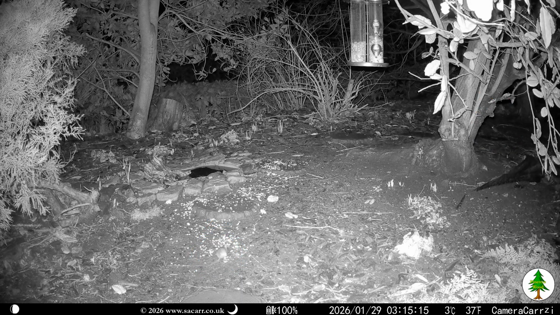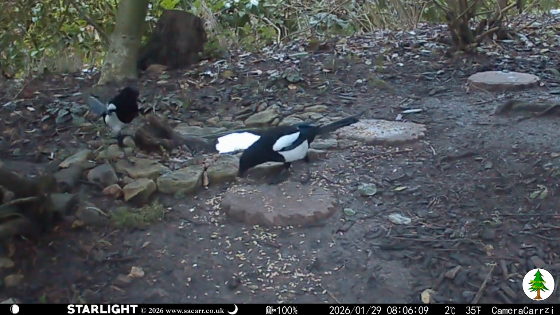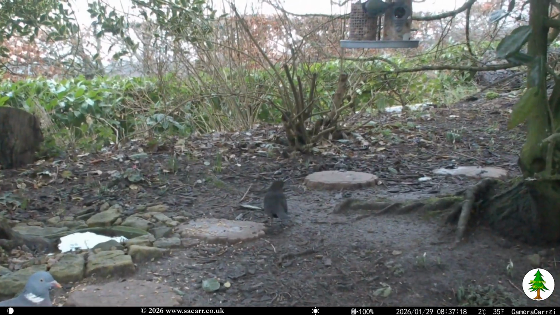At 3:15, it was Jerry and Danger who were out. Danger Mouse stayed close to the burrow entrance. That was it until dawn, when Davy Jones, Barbosa, and the pigeons were out. A blackbird and a bluetit were seen a little later.